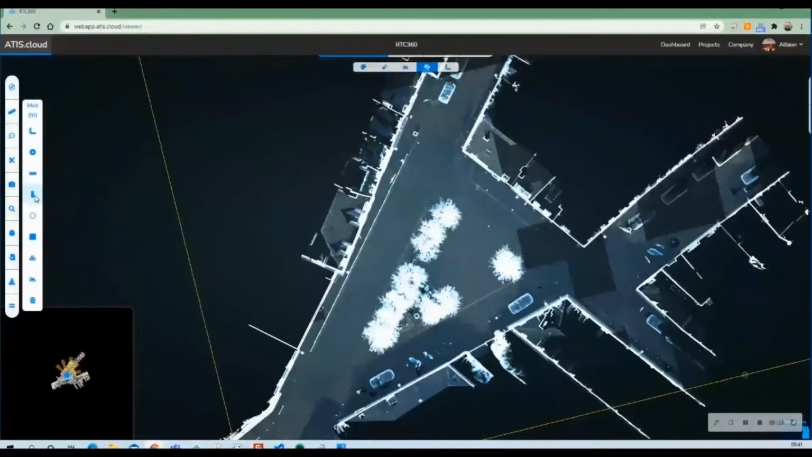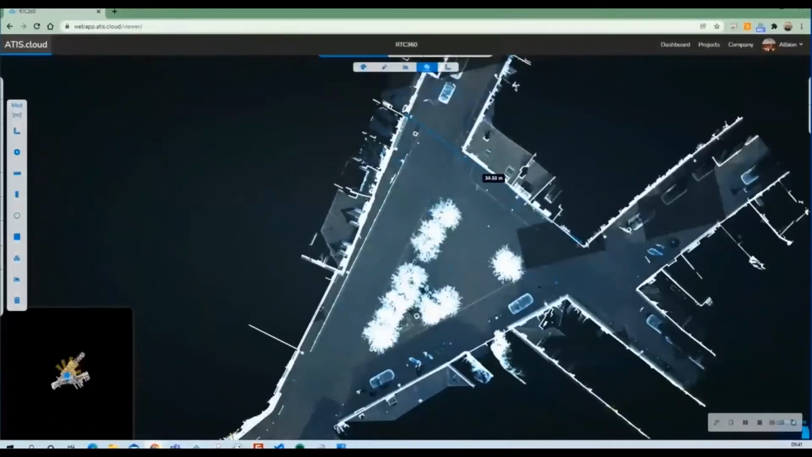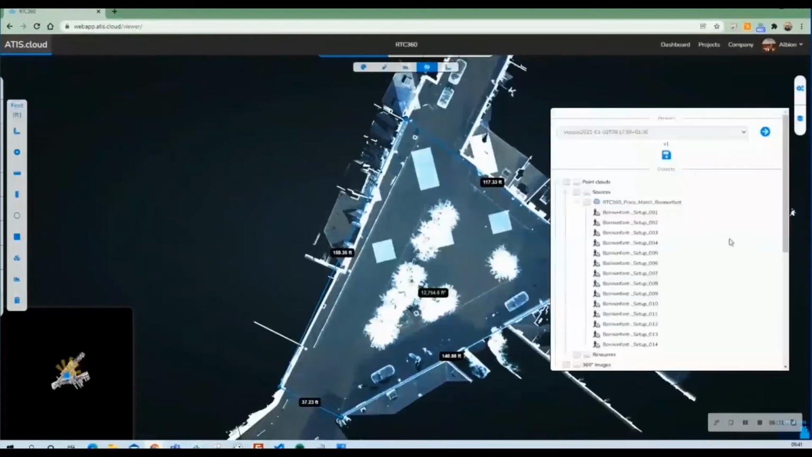So here we'll go for the floor surface measurement. And you don't even need to export your ortho images to do this kind of calculation or to convert your point cloud to different formats to be able to do that. And of course, you can change the unit of measurement to the ones that you're used to working.